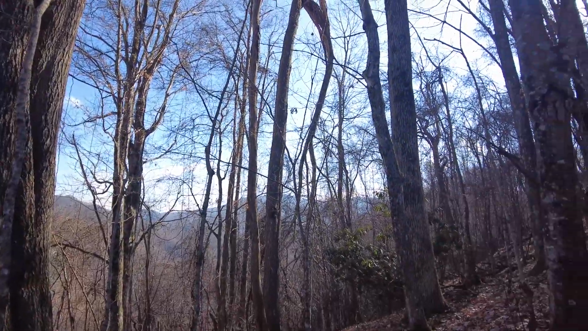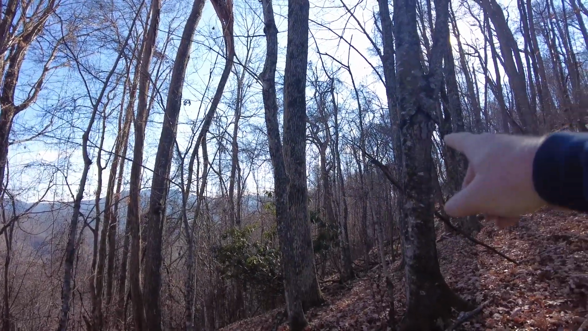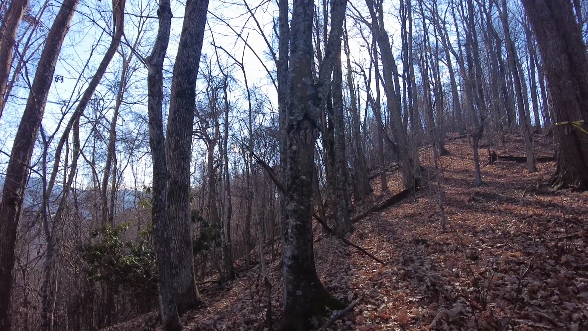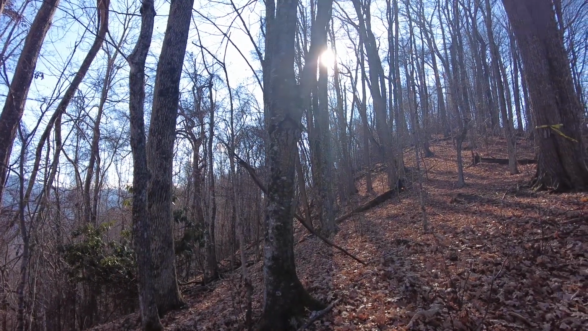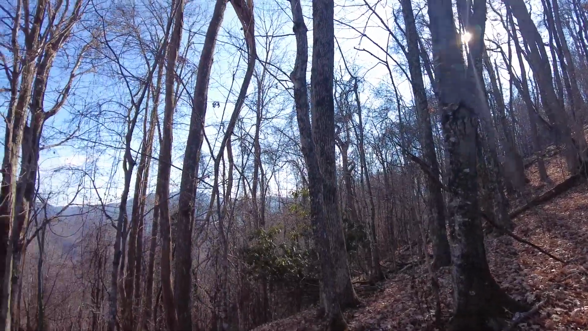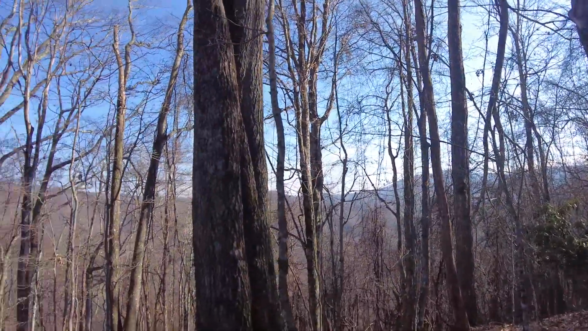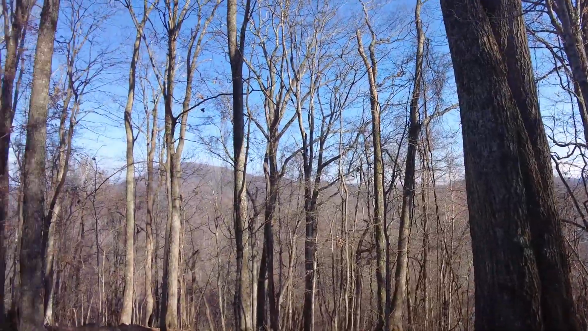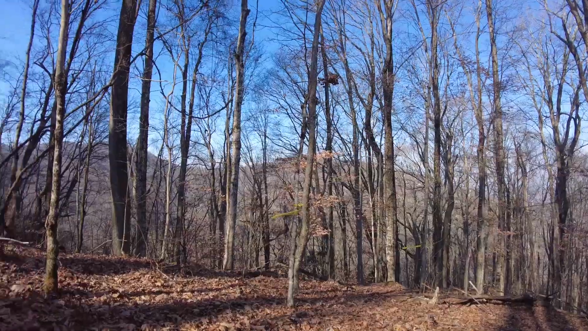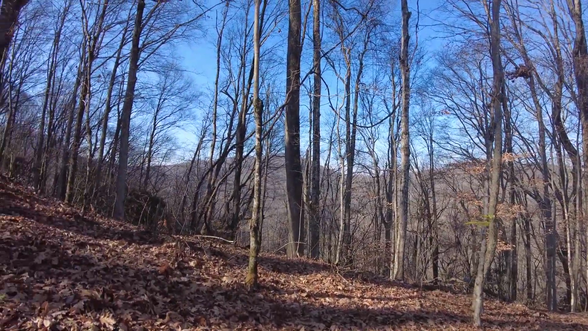It follows this ridge way up that way and actually goes into the border of North Carolina and Tennessee up there by Carver's Gap. So this is all the mountains surrounding our property along with the National Forest. I can't complain. It's pretty nice.